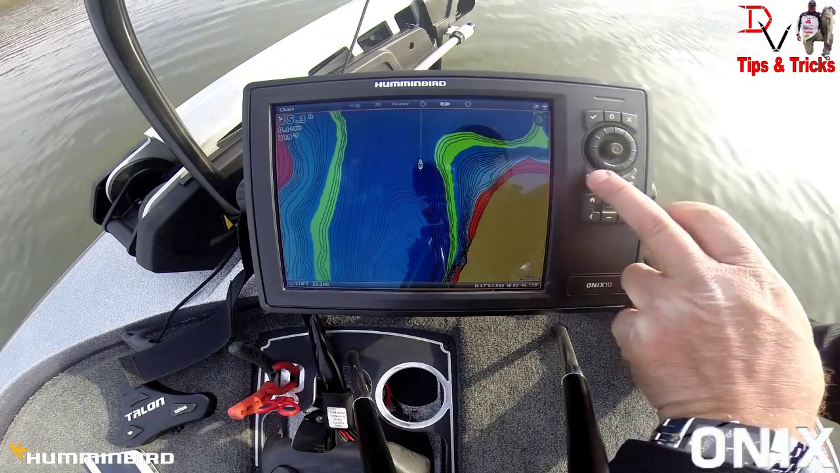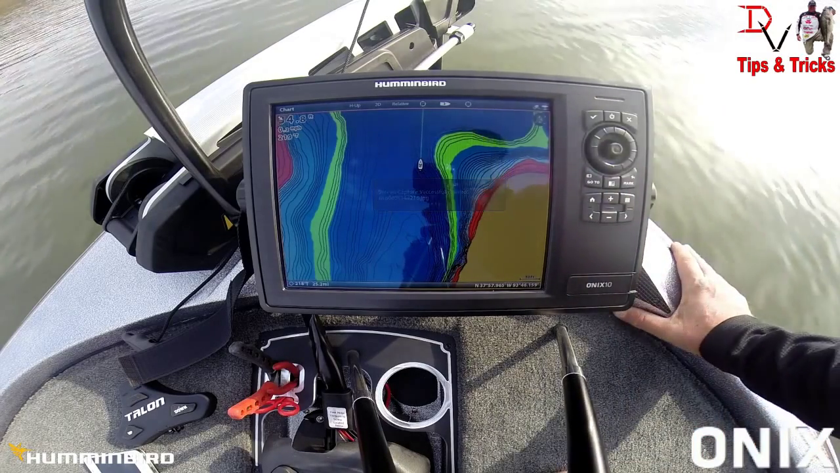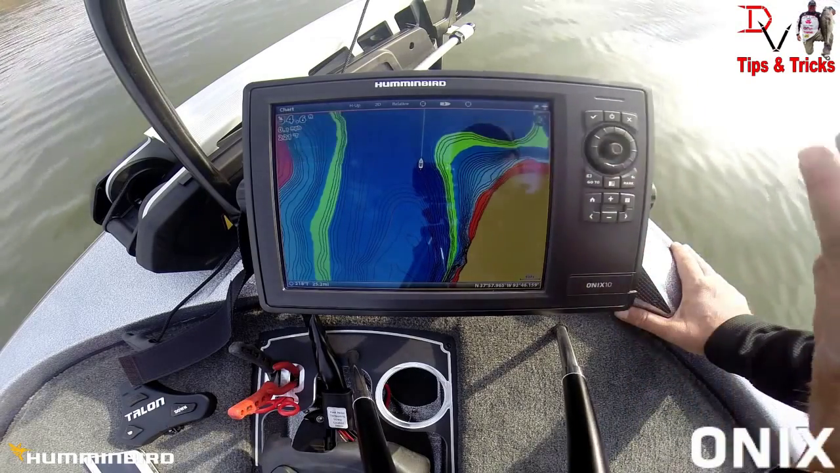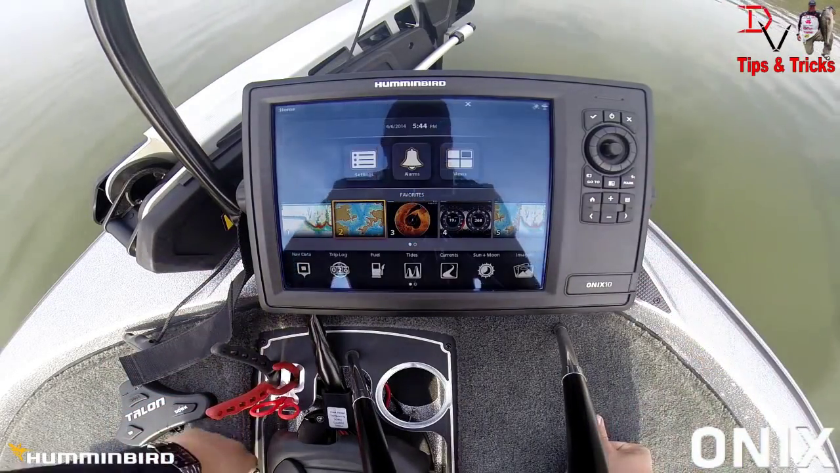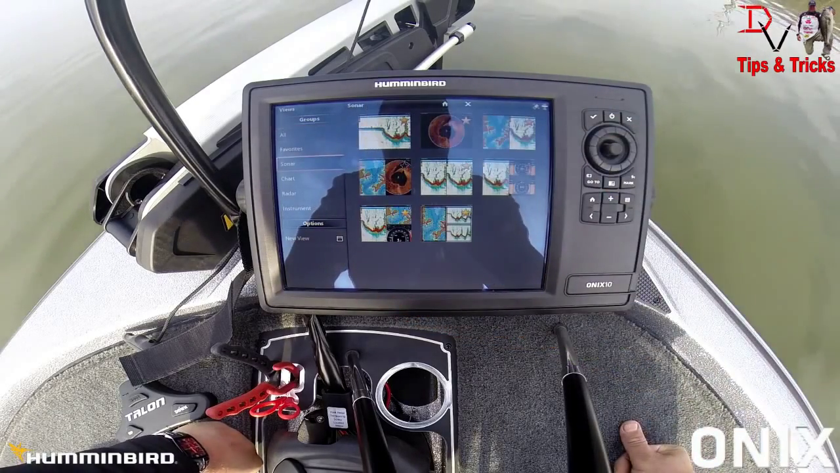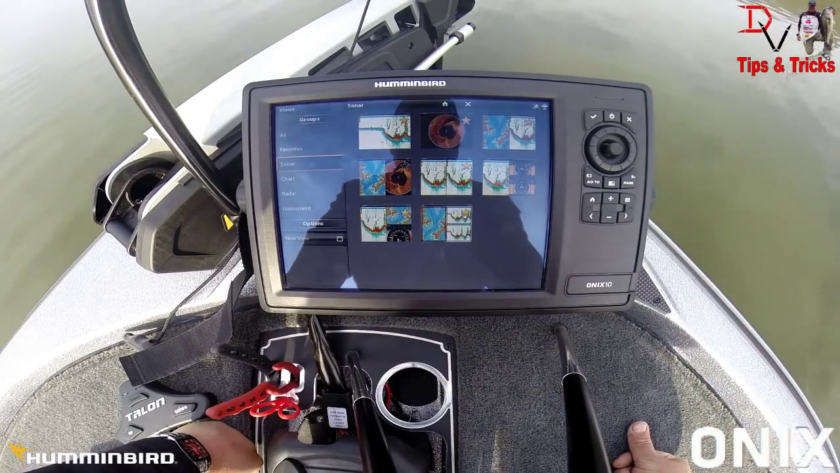If you want to take a screen snapshot, you just hit the go-to button. Screenshot is saved. You can mark a waypoint by just hitting mark, hit waypoint. You can enter it there. Say you want to create a new screen. Go to views. We're going to go to sonar. And we're going to choose, let's create a new view. New view.